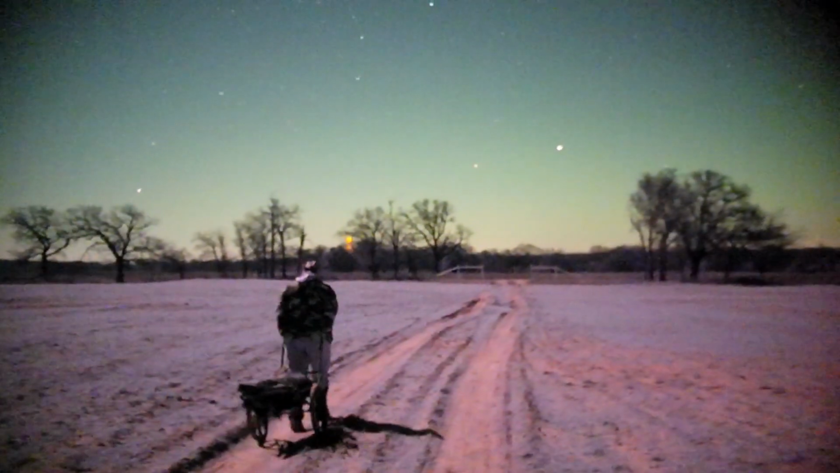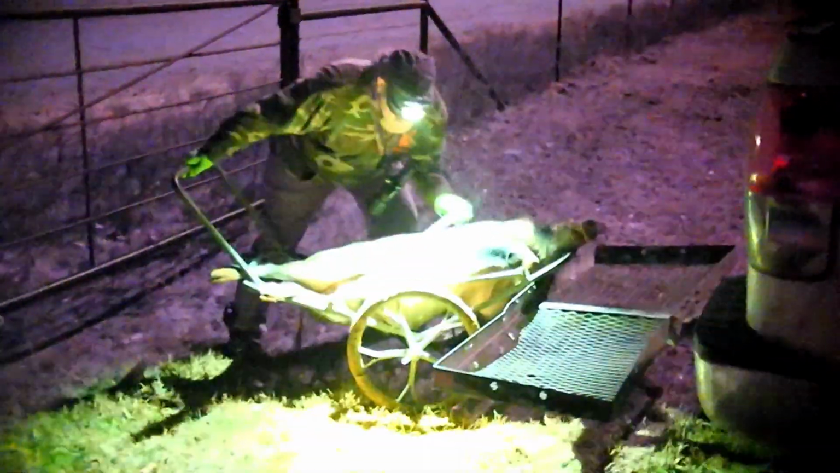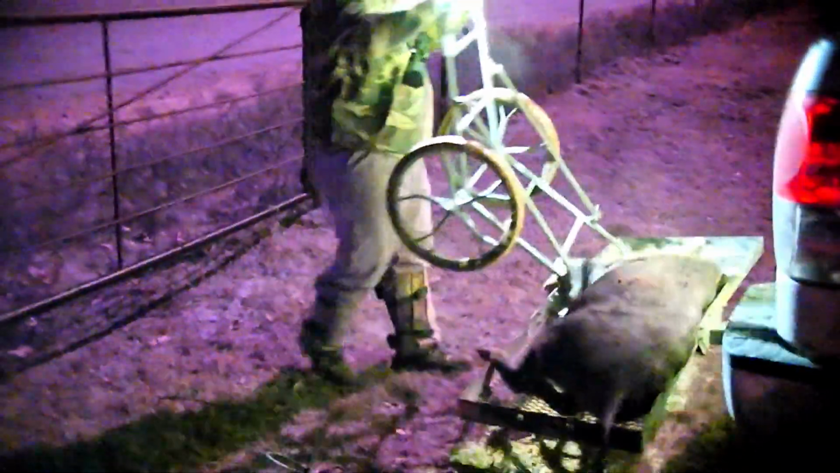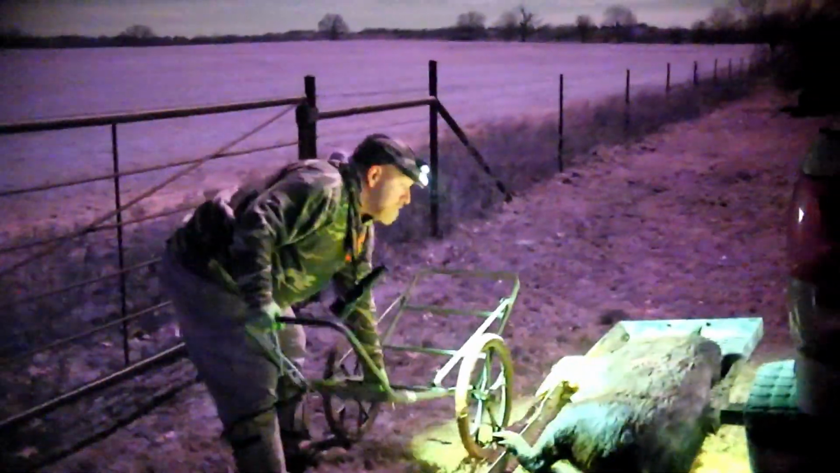And since we want to take a look at the shot results, we decided to pack her up and take her back for later necropsy. As I get older, lifting up hogs becomes more and more of a problem, and I've discovered mechanical advantage definitely helps out. There it is. Nicely done. Carpe sus, my friends.